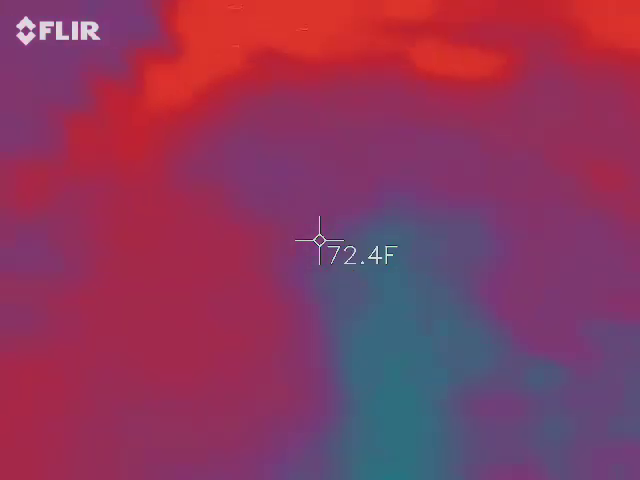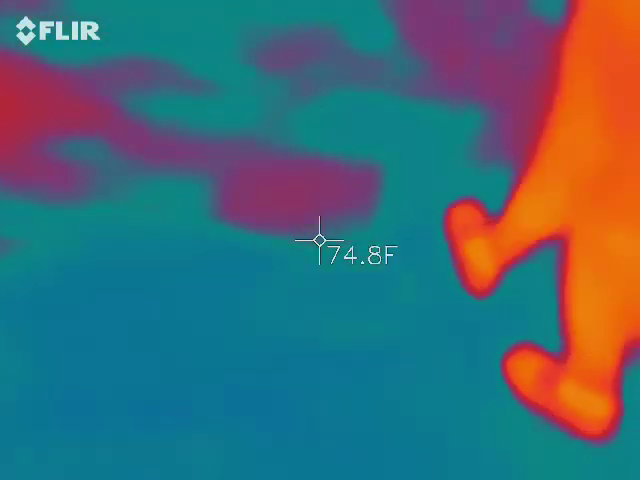See some fingerprints starting right here, and then more, and then the full handprints right at the end.